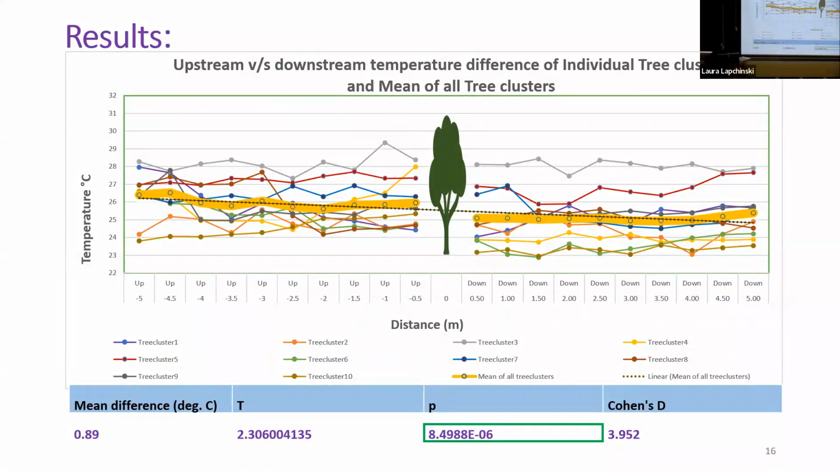So these are the results. This graph shows the comparison of upstream and downstream temperature of individual tree clusters and the mean of all tree clusters. The yellow line shows the mean of all tree clusters, and I did the paired t-test, which shows a statistically significant result. However, Cohen's d is lower than 5, which means the intensity is not that extreme.